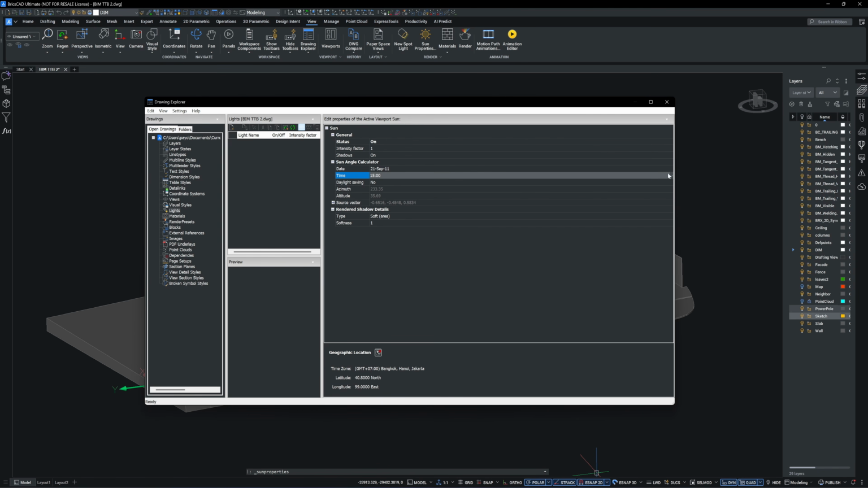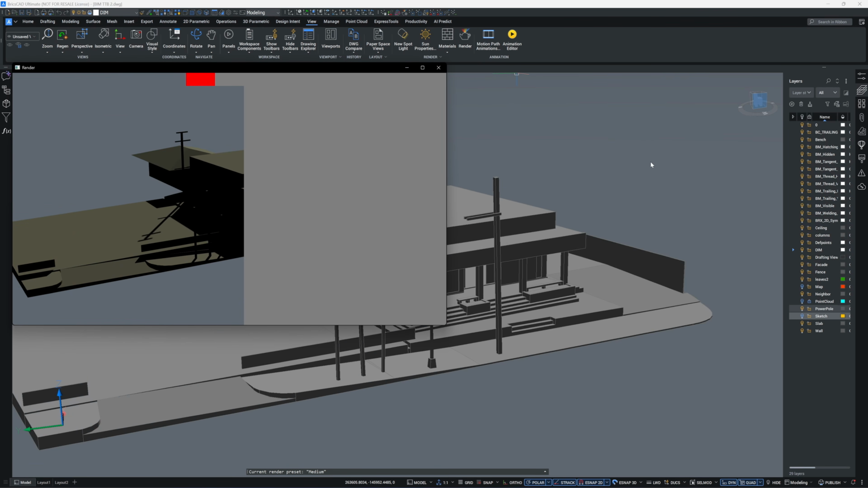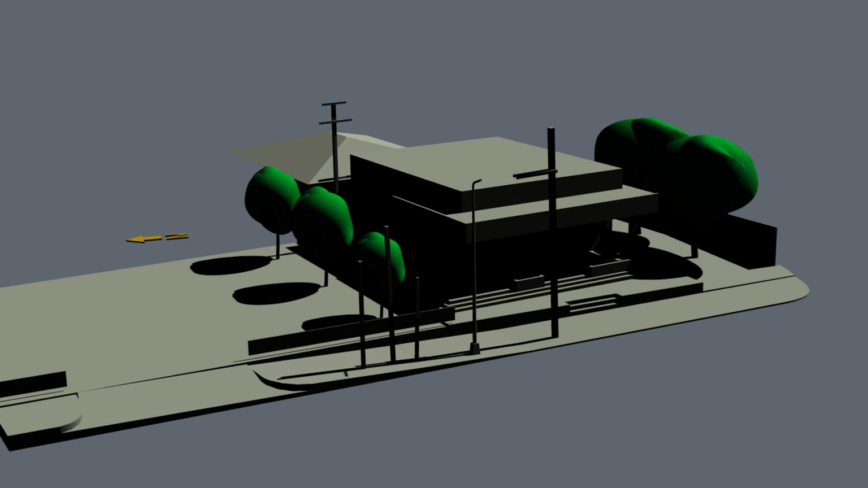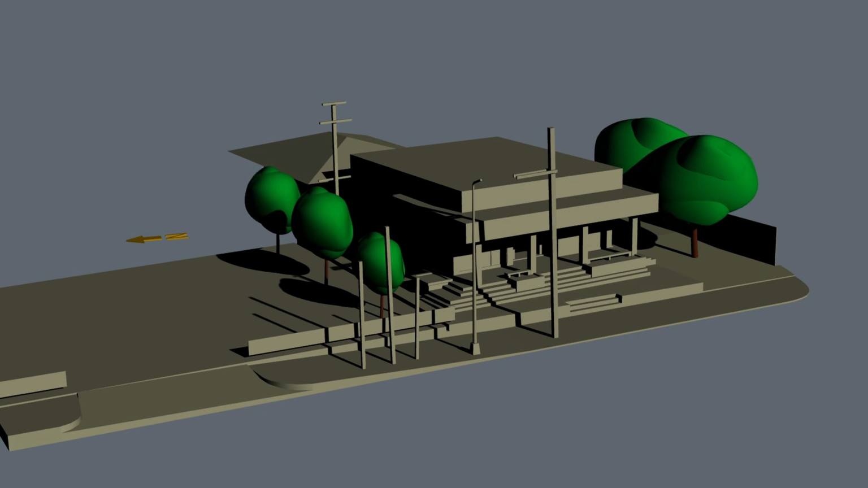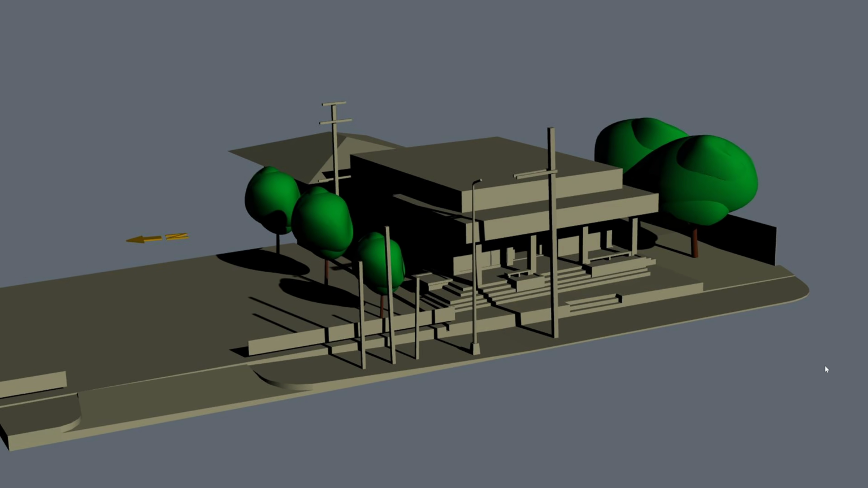Because the model is aligned to true north, BricsCAD can generate sunshade simulations and predict shadow casting at different times of the day across any day of the year. This building is well designed for sunlight protection. The front stays shaded and cool until about 4 p.m., which reduces the cooling load and saves a significant amount of energy.